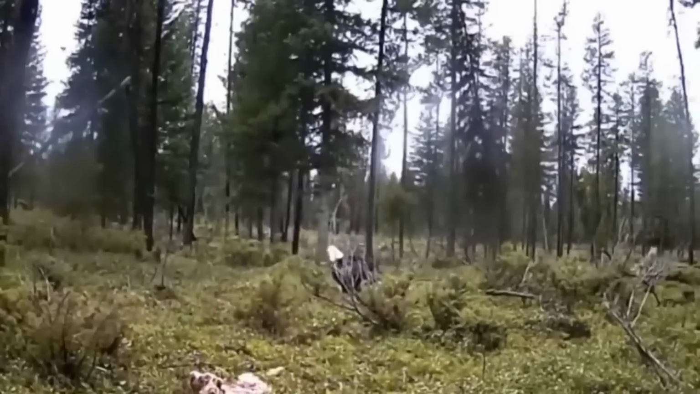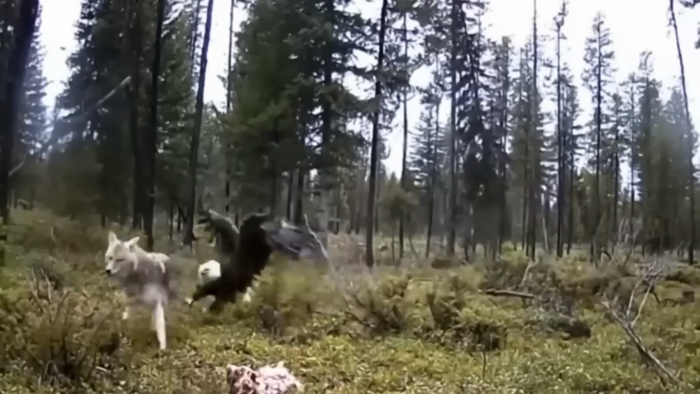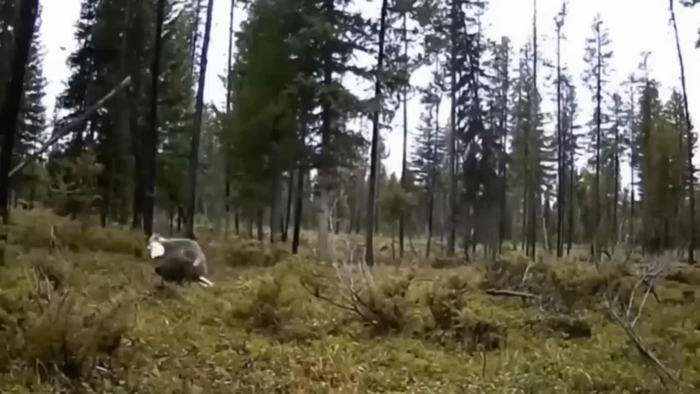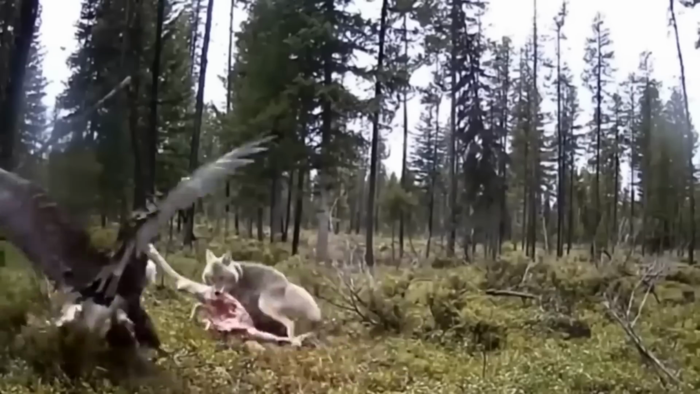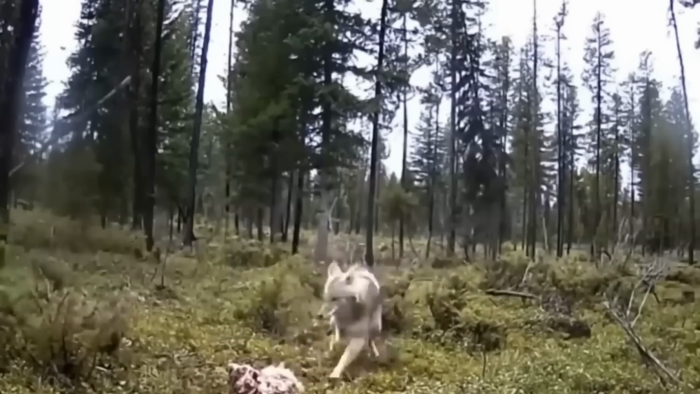Despite the coyote having a larger size than the eagle, it is challenged by the eagle, which has a massive wingspan, making it look bigger. They continue chasing each other back and forth, and at one point the coyote can be seen going off with a large chunk of meat. The video ends as this brawl continues, and we don't get to see who went away with a meatier flesh.